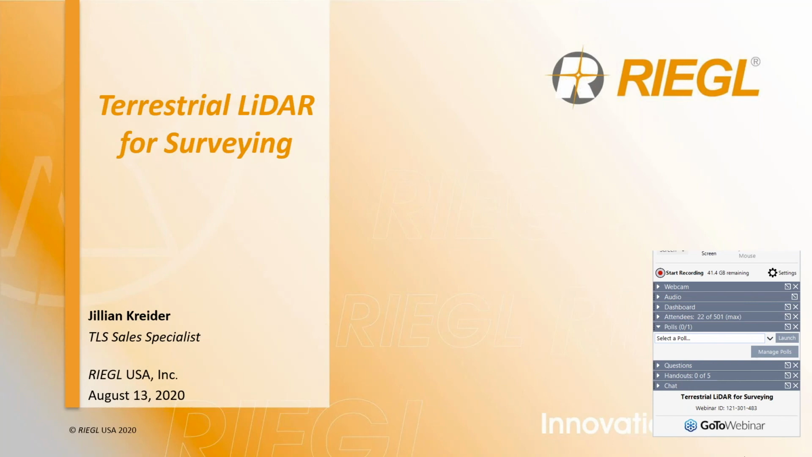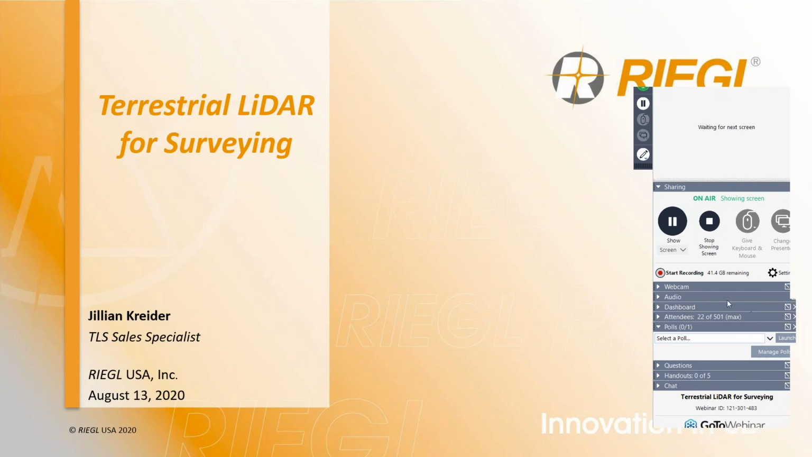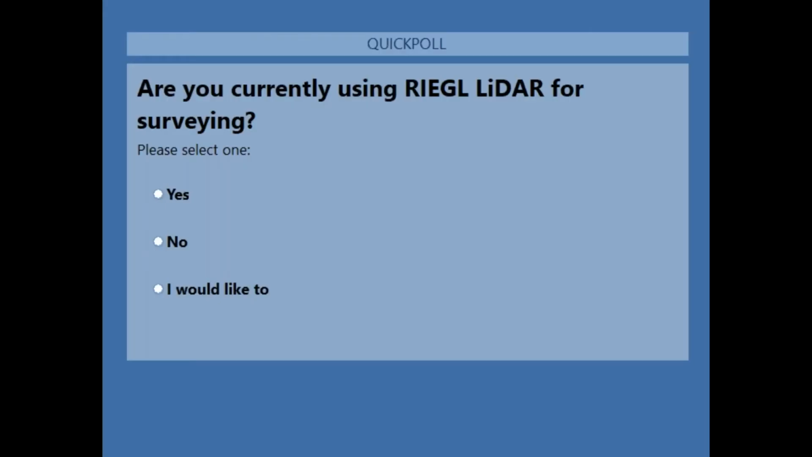So if you guys don't mind, I am going to start today's webinar by asking you a poll question. So let me pull that up really quickly, and then that way I can hide this little bad boy and get this out of our way. So are you guys currently using RIEGL LiDAR for surveying? Our answer choices are yes, no, or I would like to.